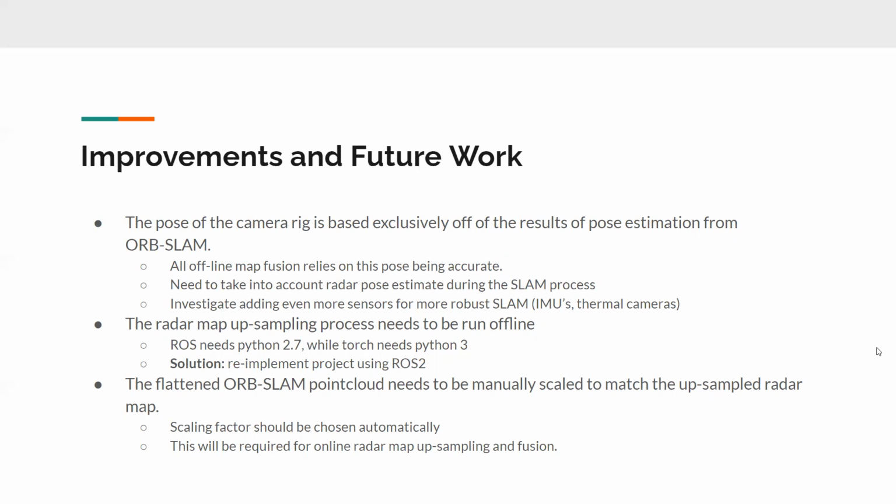The third one is that the scaling factor of the ORB-SLAM point count needs to be adjusted manually right now. In the future, we would like to choose these scaling factors automatically. Yeah, next slide.